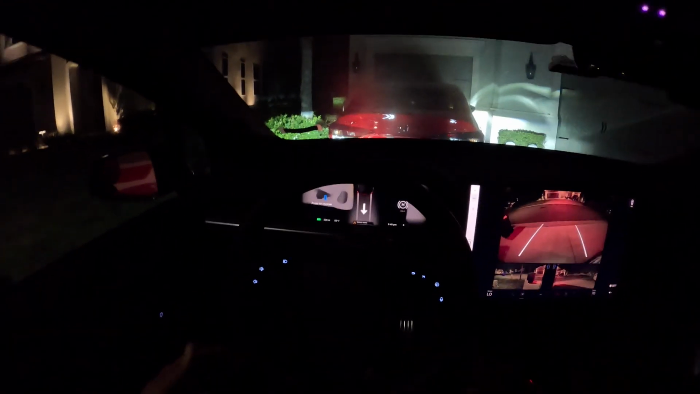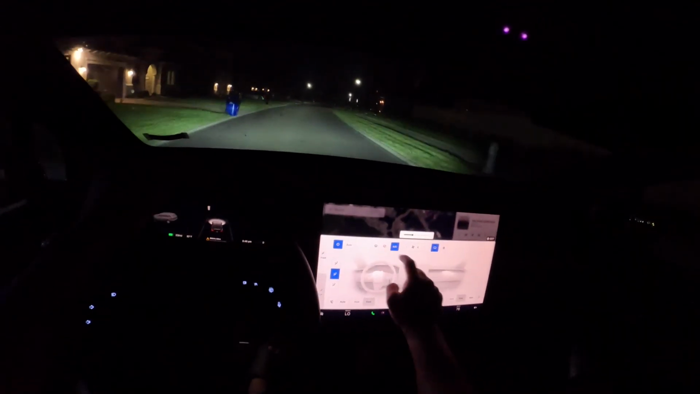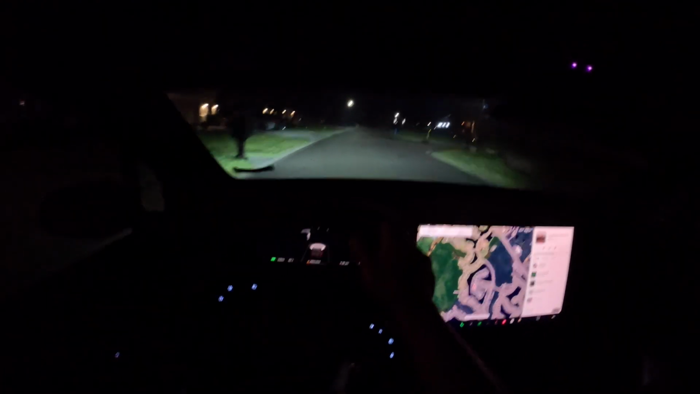If you press the brake, it'll close your door automatically, but that's going to take some getting used to, as my muscle memory is used to just closing the door. Very quiet, nice ride.